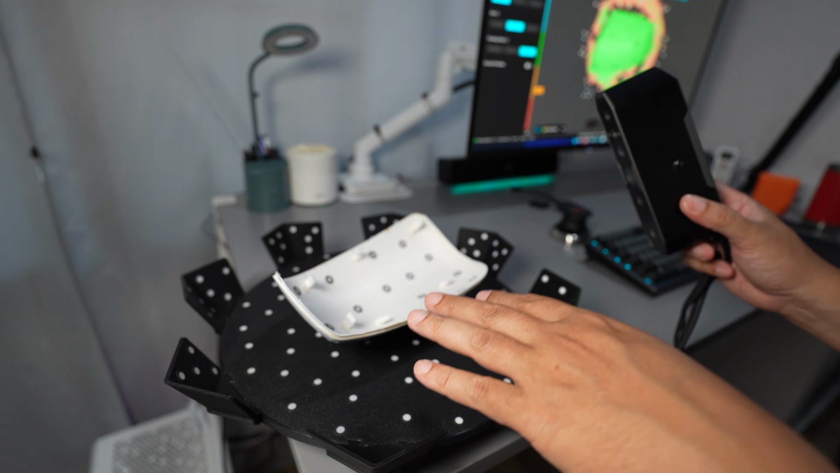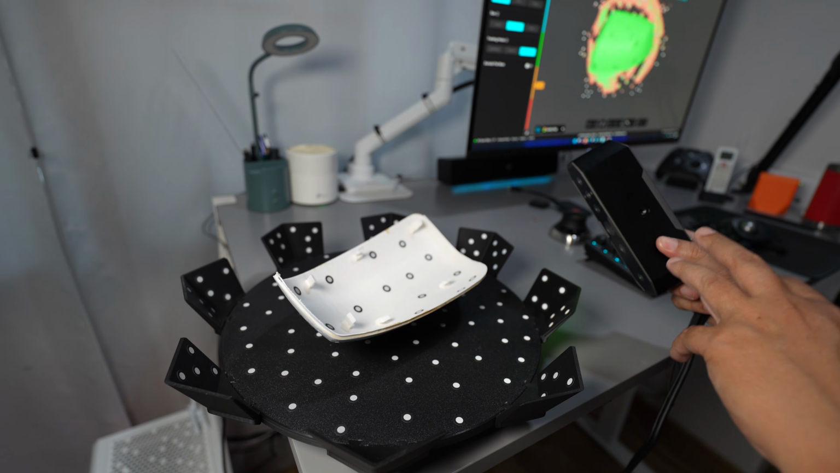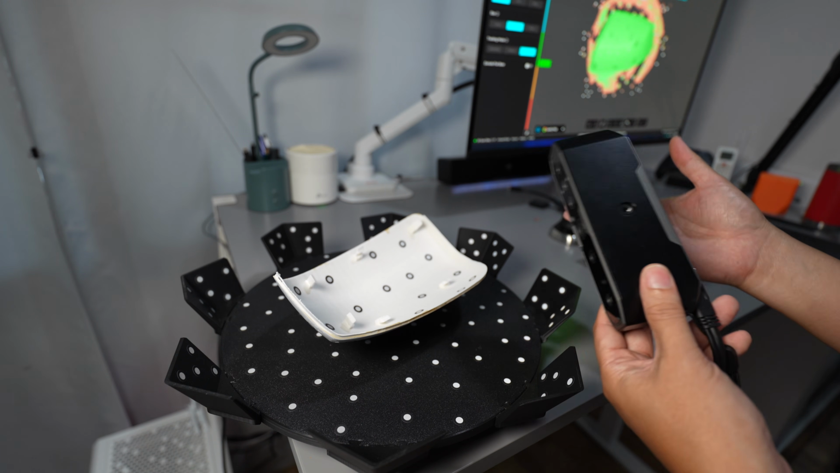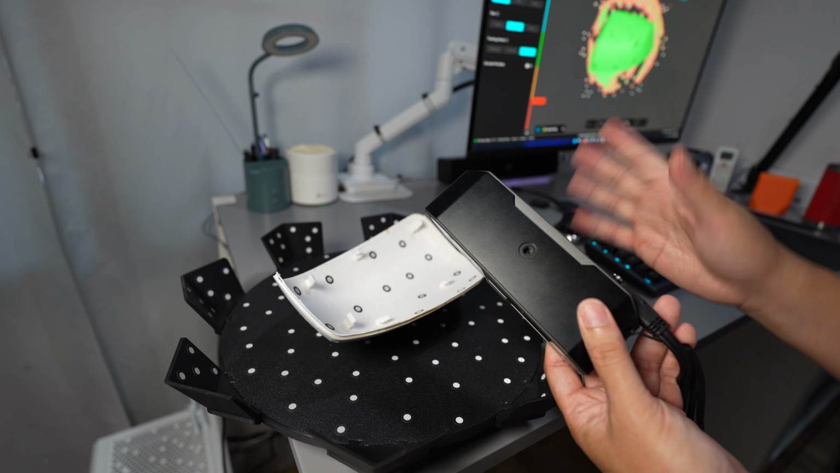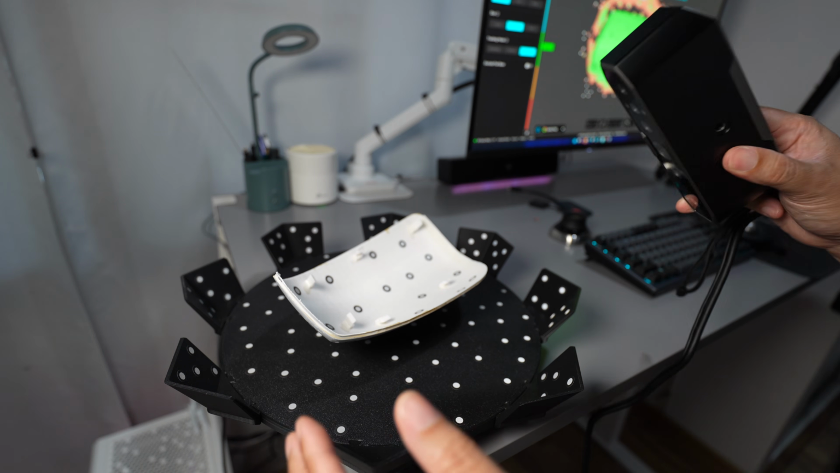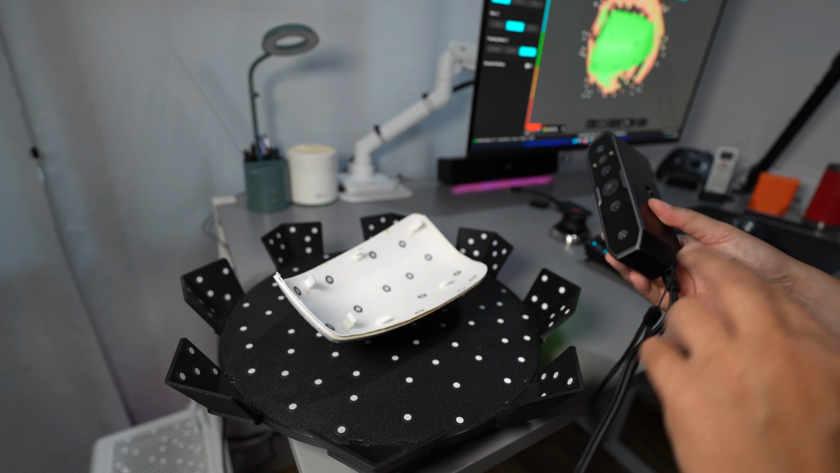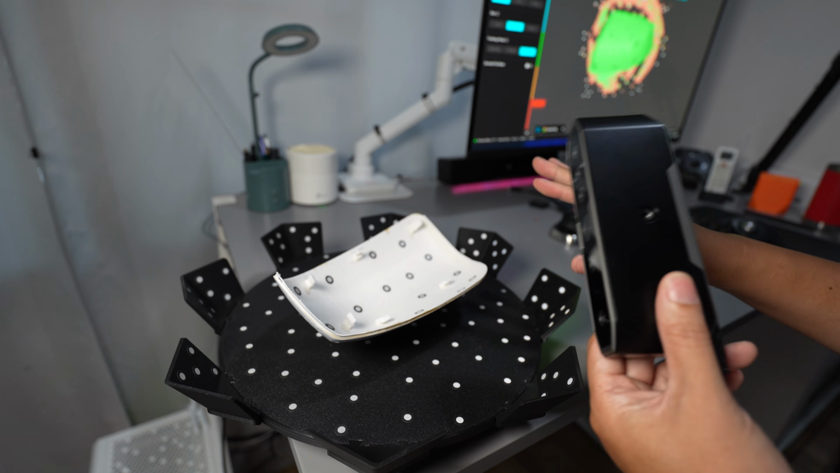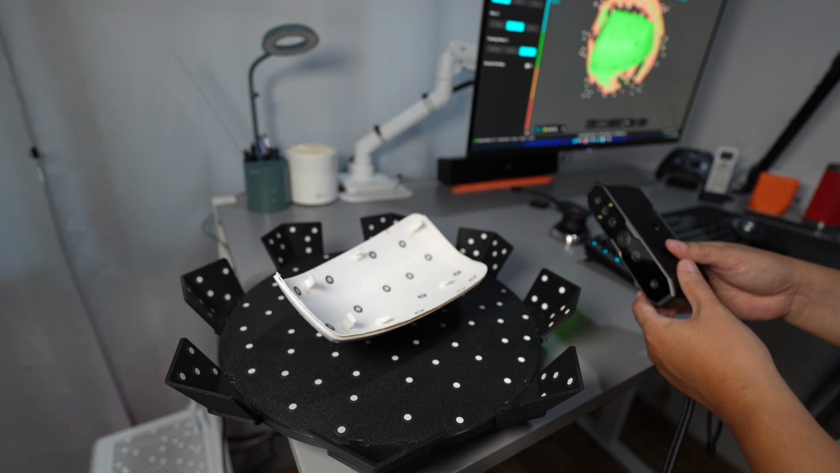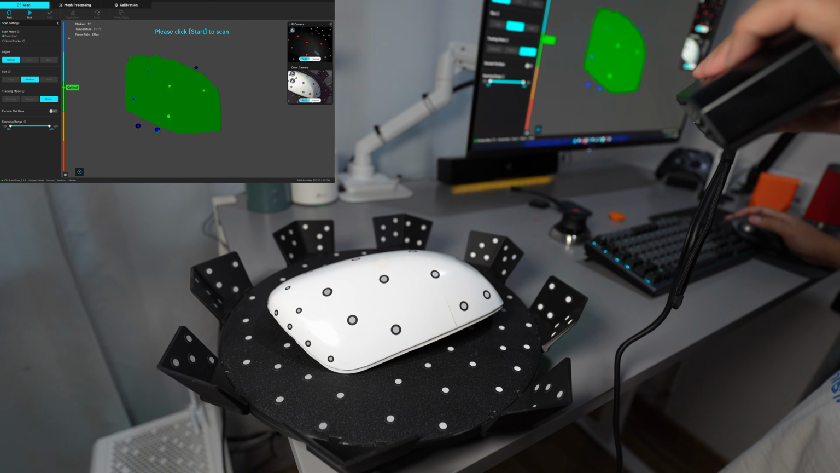The tracking has improved a lot. I mean, night and day from the Creality Scan 3. Before that, I never used the Otter with the markers because it stuttered a lot when I tracked with the markers. But now, 1 year later, it has been improved a lot. I'm going to flip it to the other side.